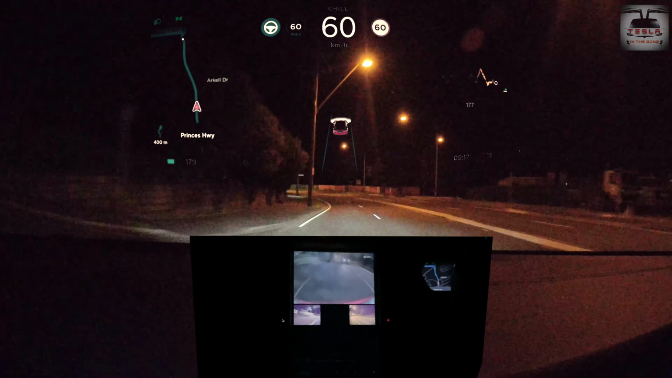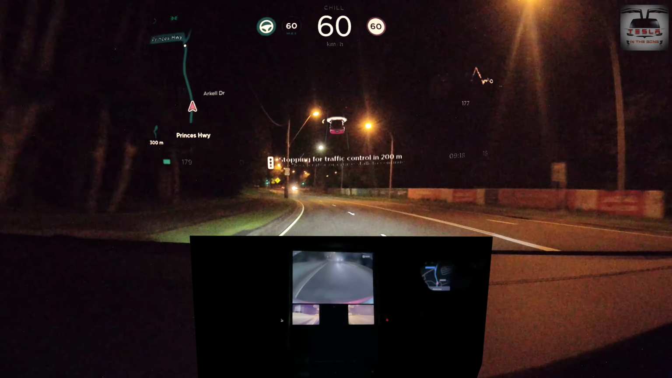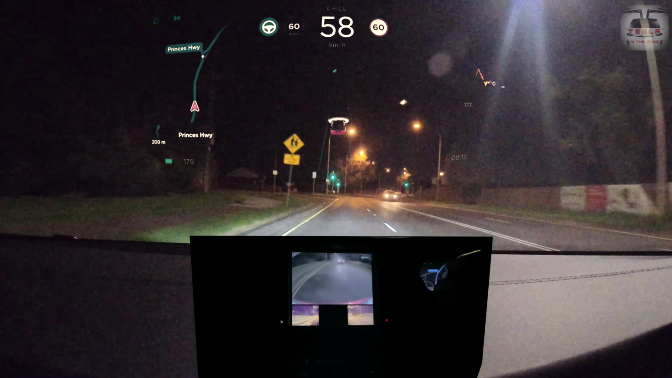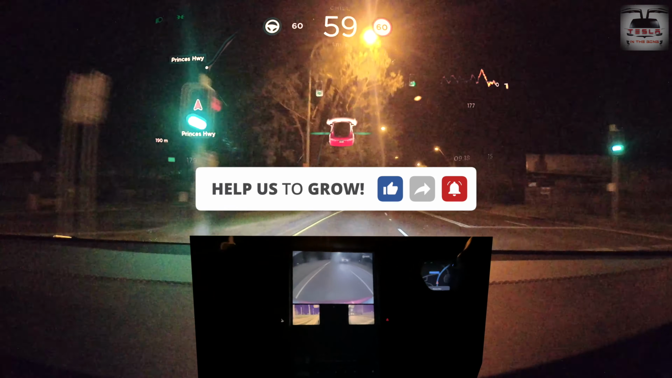And this is a particular turn which autopilot used to get disabled in the past, but that bug has also been fixed. You can see it goes forward. I'm going to double tap here because there's no lead vehicle again. Let's keep going forward. One more roundabout coming up.